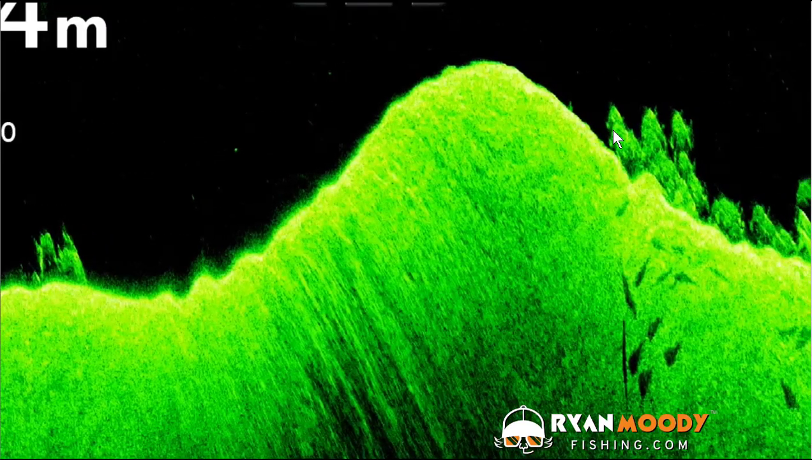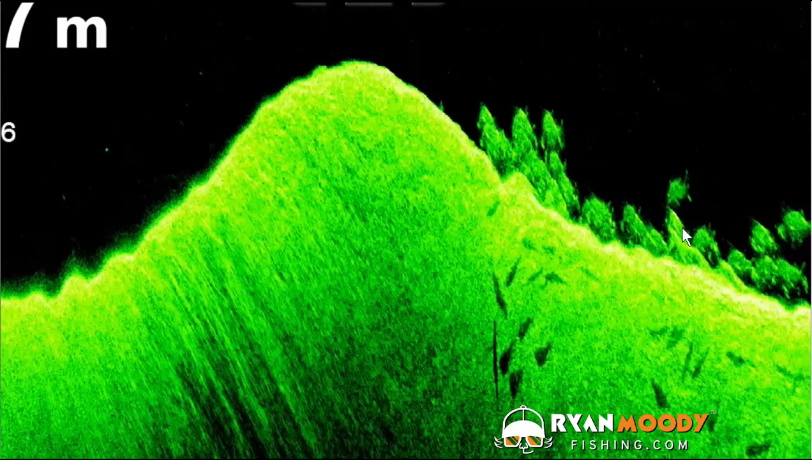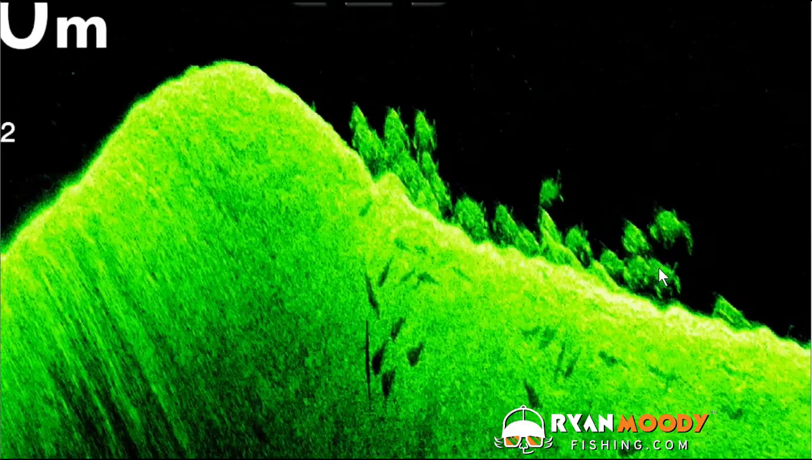And also, this is our down imaging function, high frequency down imaging. You can see that they're barramundi, you can tell by the shape of them, and they're all squadroned nicely behind that little drop off there. So high frequency down imaging is great for inshore assessment.